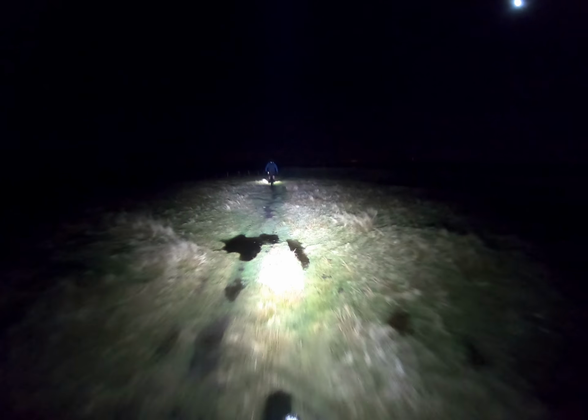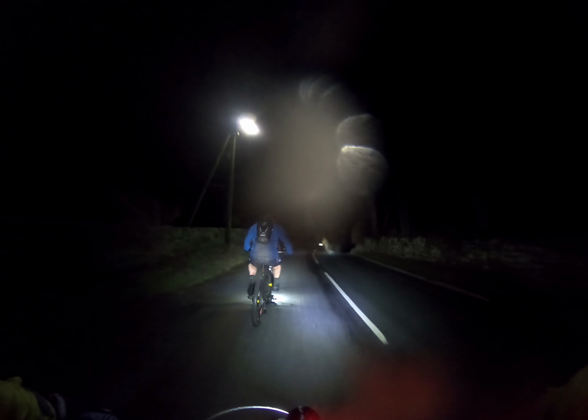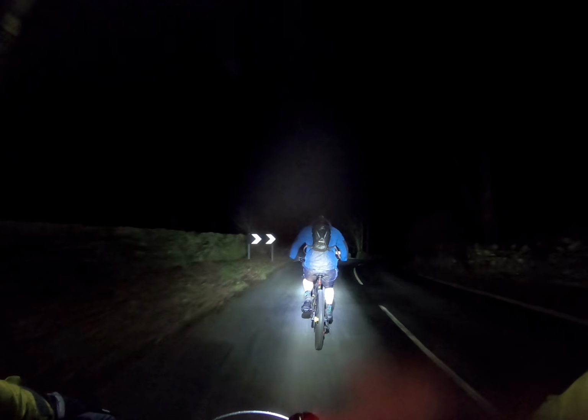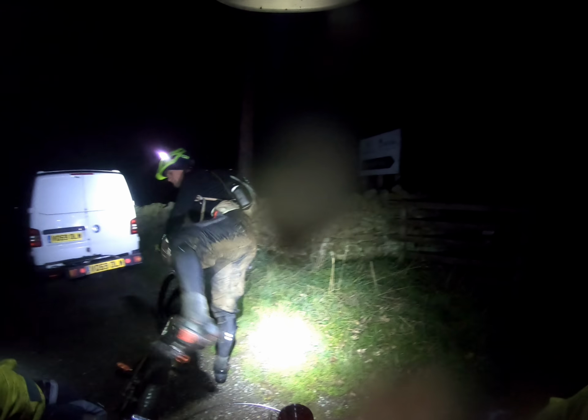Everyone's lights were struggling, batteries were fading quickly. As you can see, my front light is telling me it's about to shut off. This is just dropping back down past Edmondbyers, lenses covered in water. Final quick descent back into the van, where I've left the heater on just to keep Truda nice and warm.